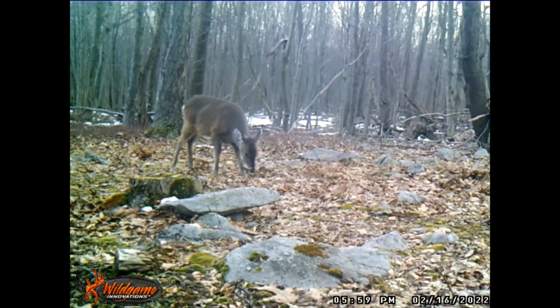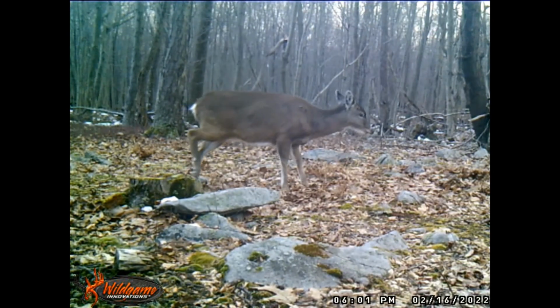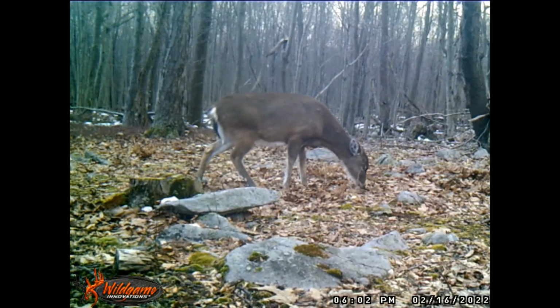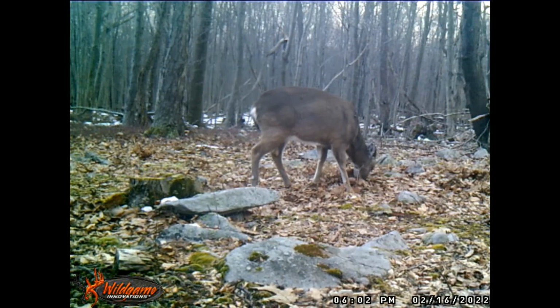This looks like Big Doe again. And how you can tell her is from the top of her back to the bottom of her belly, she's about twice as thick through there as any other deer I get on camera. She's even thicker from the top of her back to her belly than most of the bucks that I get on camera. And there's her, and there's another one that's pretty much the same size that I've seen since I've owned the property, and I haven't seen either one of them have a fawn with them.